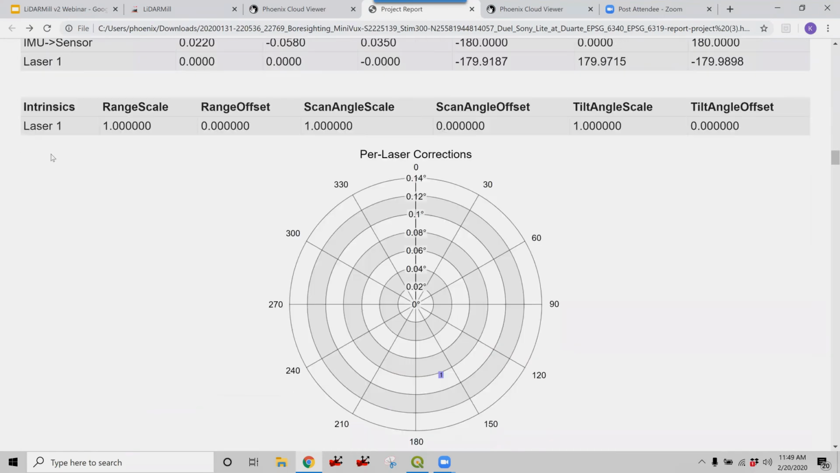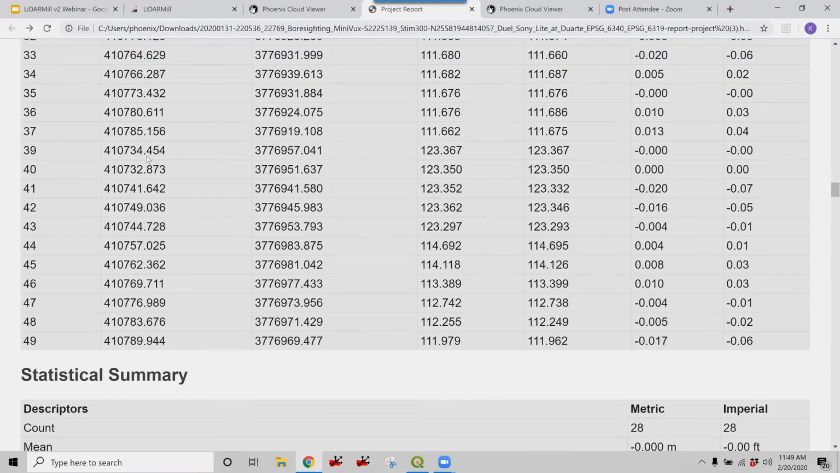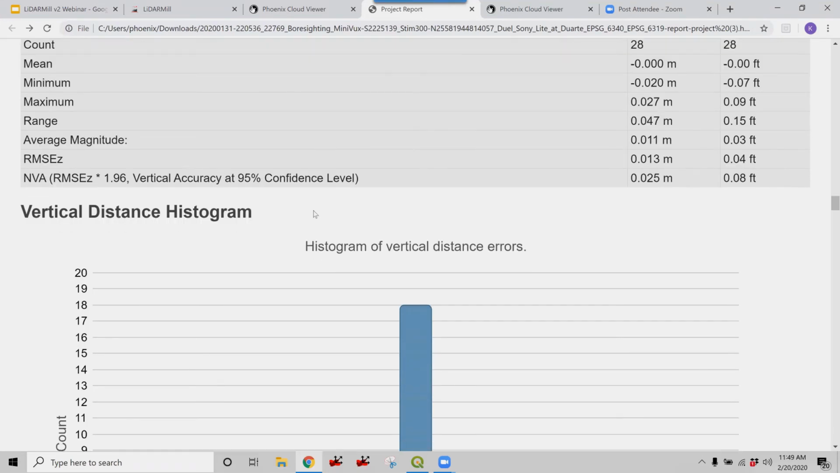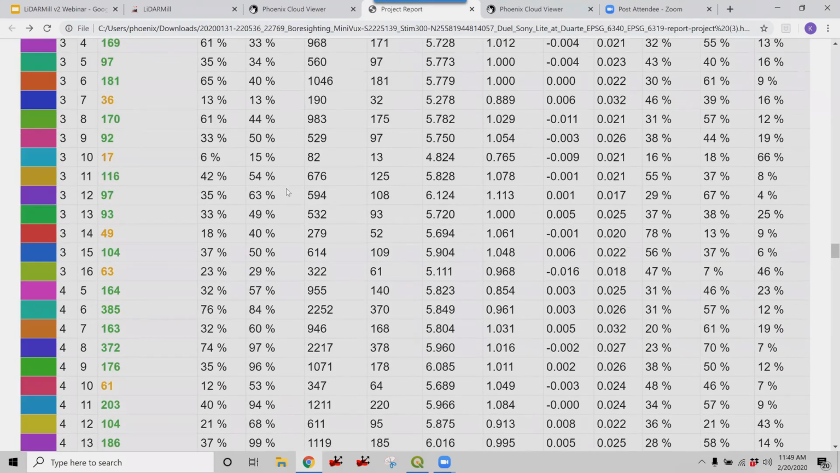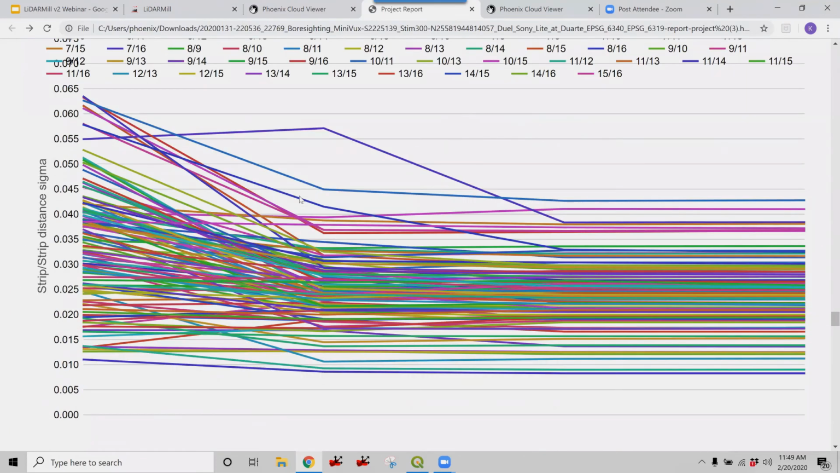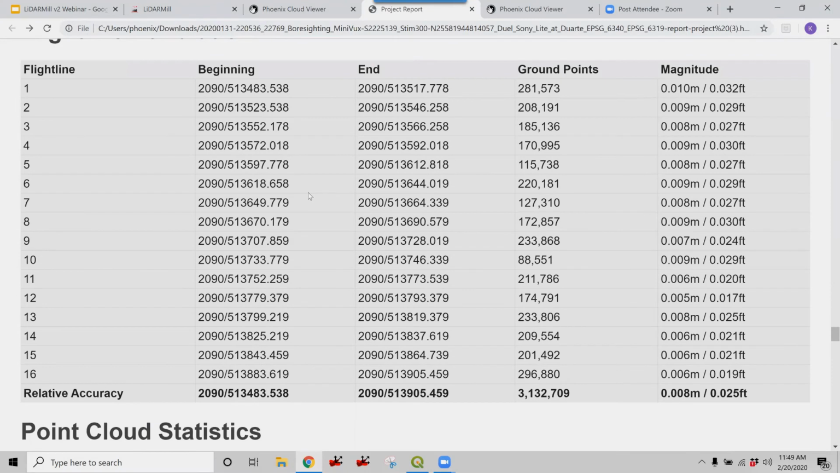So you have your ground control report, and all of this is consistent with TerraSolid and what we're all used to seeing, as well as our strip-to-strip alignment and relative accuracy reporting. So here's the strip-to-strip alignment, and it's followed by our flightline calibration.